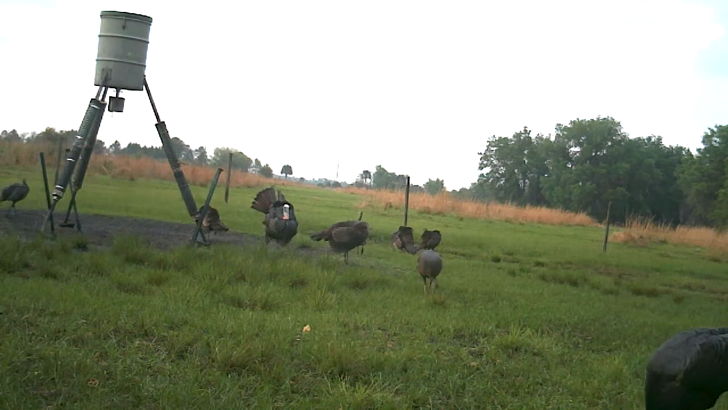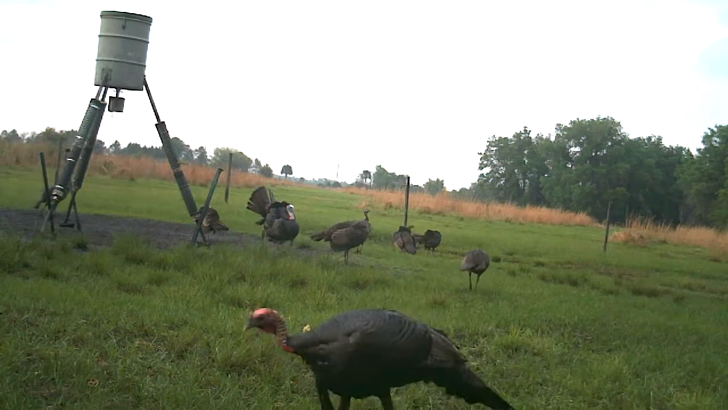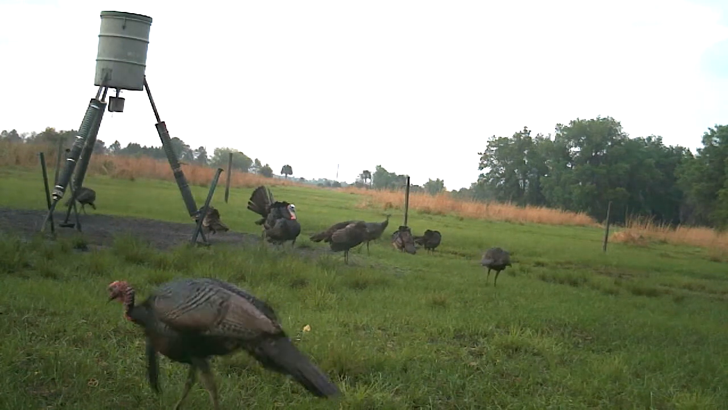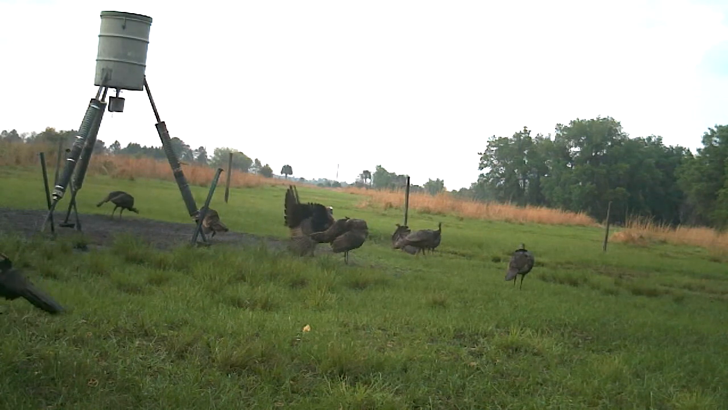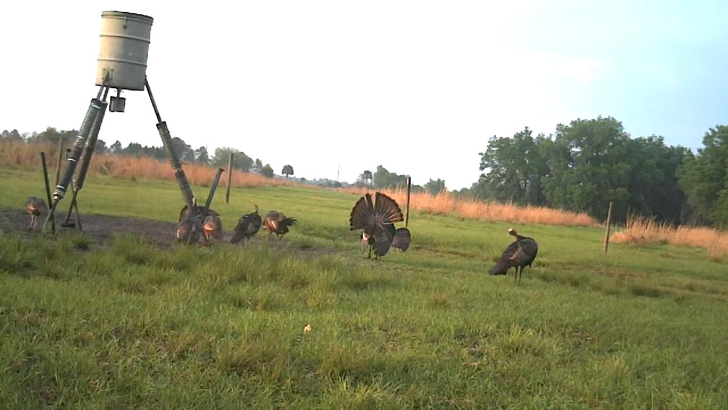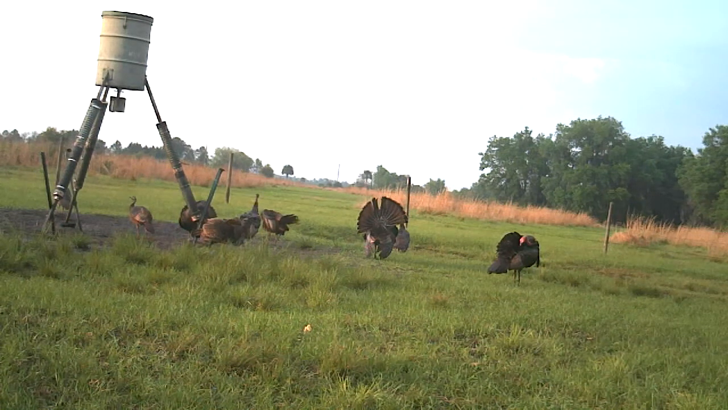Now we got, looks like all the rest of them are hens. So they're getting quite a crowd. Now we got that same guy in there. He's still prancing around. The other one, he don't seem too interested. I guess he figures now those hens are ready to be bred. But he's more interested in eating.